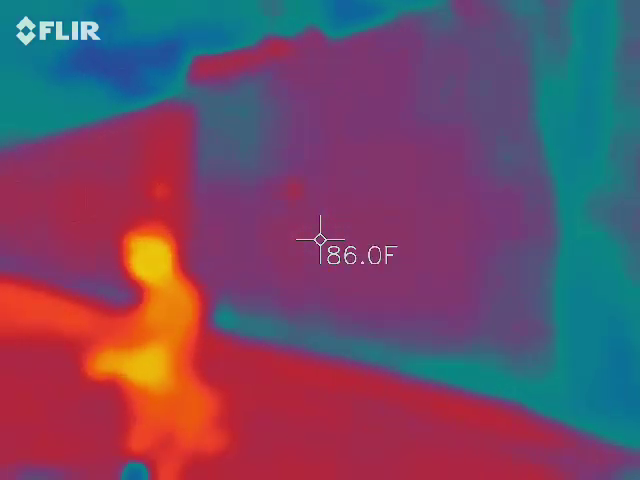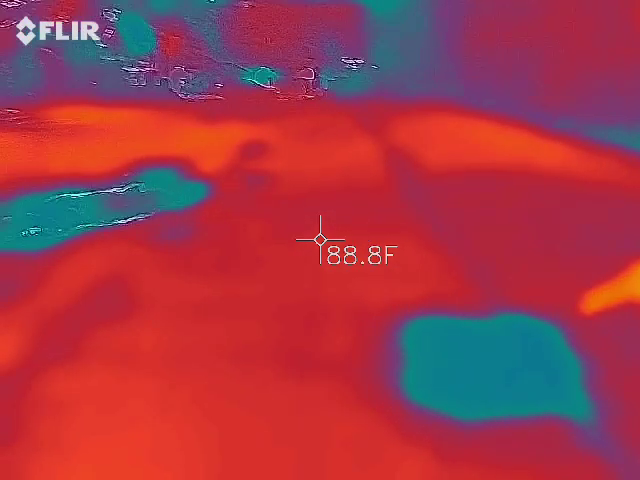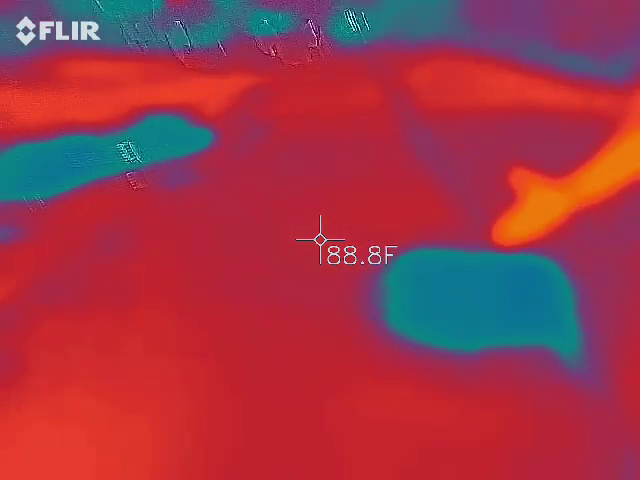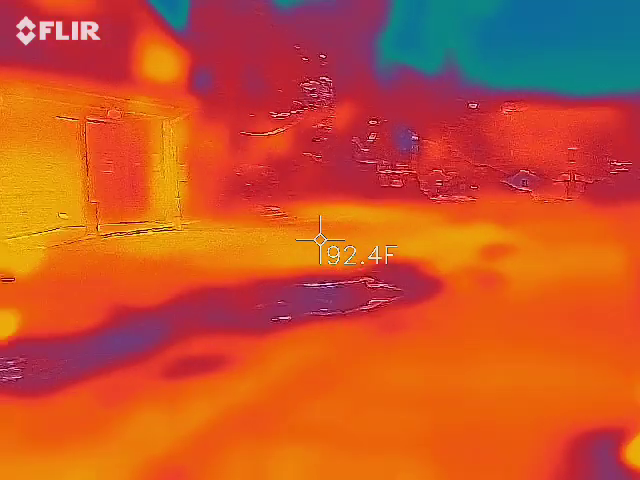Oh, red. Orange, solid orange. Okay, so your grid pen, go ahead and shoot it straight down. Oh, it's orange. Yeah, it's orange. So at this point, we can probably go in a little bit of communication. So, orange. Don't back away from it. Every time you move, it's going to change. Yeah, I mean, it's still orange. Right here, it's orange.